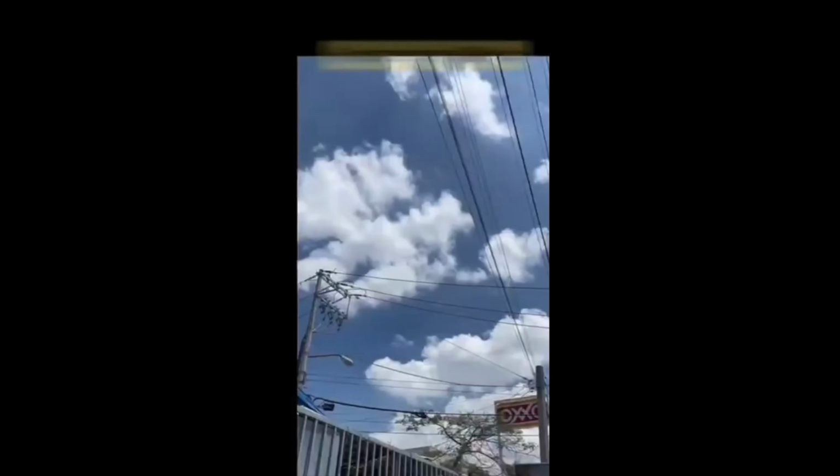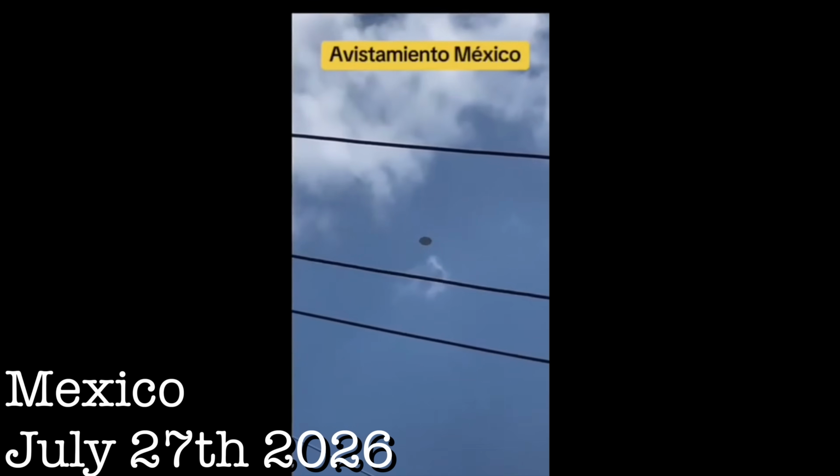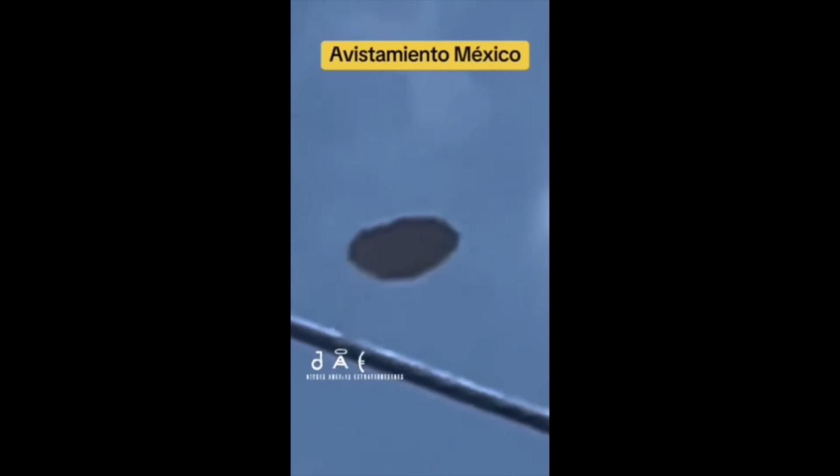I appreciate that. We're not done just yet, as another flying saucer was captured in Mexico, July 27th, 2026. Witnesses saw this dark shape in the sky, and I'm not gonna lie, at first, I was a little bit iffy. I thought maybe it could be something stuck between the power lines, but right here, you're gonna actually see that it's moving, and it passes the power lines. It's not stuck between them. It is its own moving object behind them.